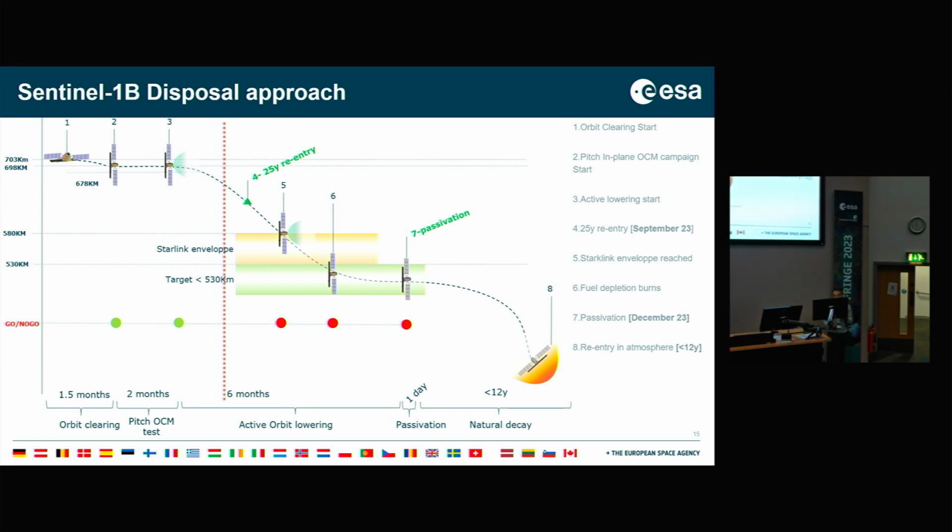This is just to present you the approach that we are doing for the disposal of Sentinel-1B. So we lost Sentinel-1B back in December 2021, and the spacecraft entered into disposal phase in August 2022 when we basically started preparing the disposal. The disposal that we put in place is a phased approach where the objective is mainly twofold: to deorbit the satellite in 25 years and fully dispose the spacecraft, having completely depleted the fuel.